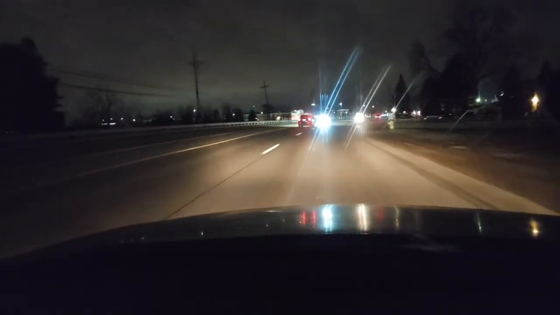Our speed is good. We're at about 50. We're just chilling. Going in real easy. This road is peaceful. It teaches you good lane positioning, good speed control.